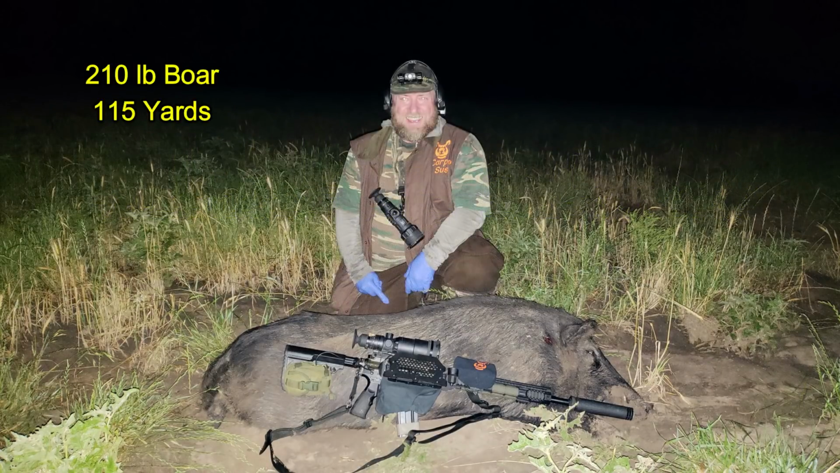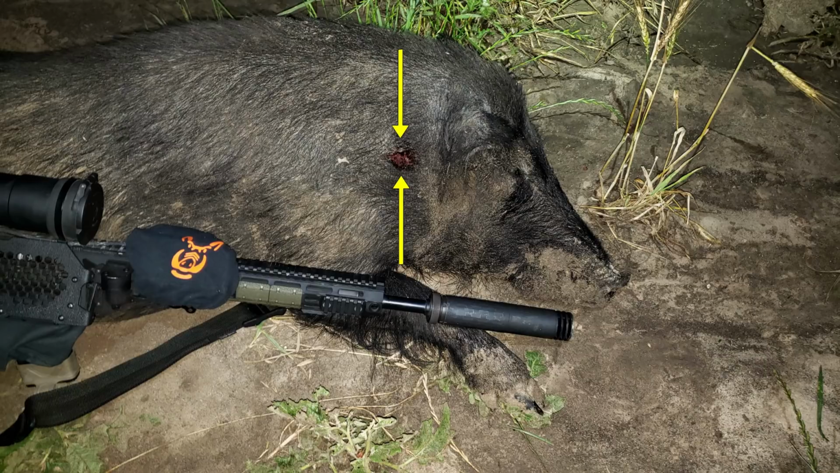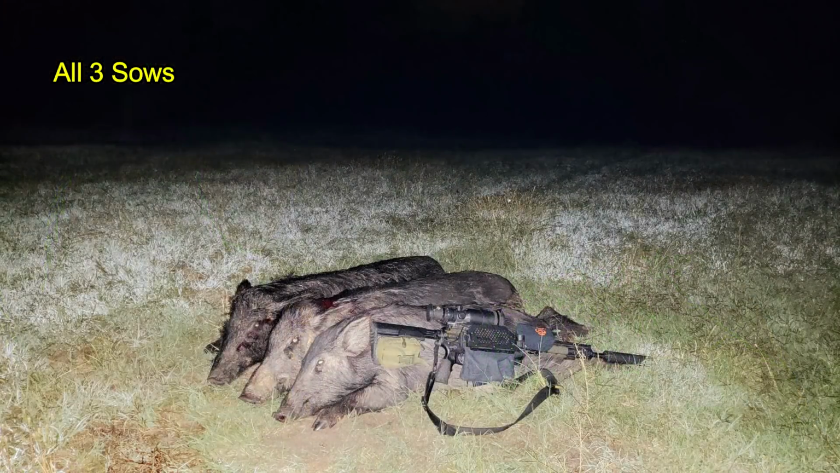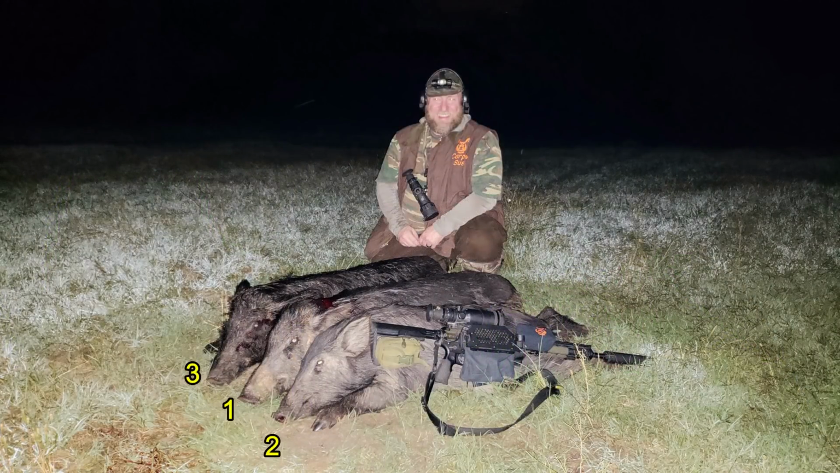The first hog was a big boar, 210 pounds, shot at 115 yards. The shot entered right at the vertical center of the neck, undoubtedly hitting the spine and not exiting. He also had a start on a good set of cutters. The other three hogs were all sows. This is the order in which they were shot.